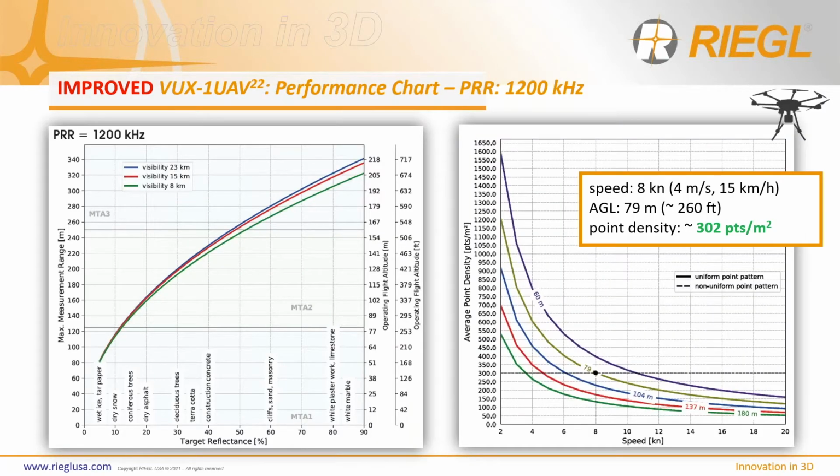Just an example in terms of point density, by operating the new VUX-1 UAV at the new 1200 kilohertz laser pulse repetition rate, flying at 8 knots, or 4 meters per second at a typical AGL of 80 meters, you can gain about 302 points per square meter with one flight pass. Now, flying double the speed at the same altitude would result in 150 points per square meter.